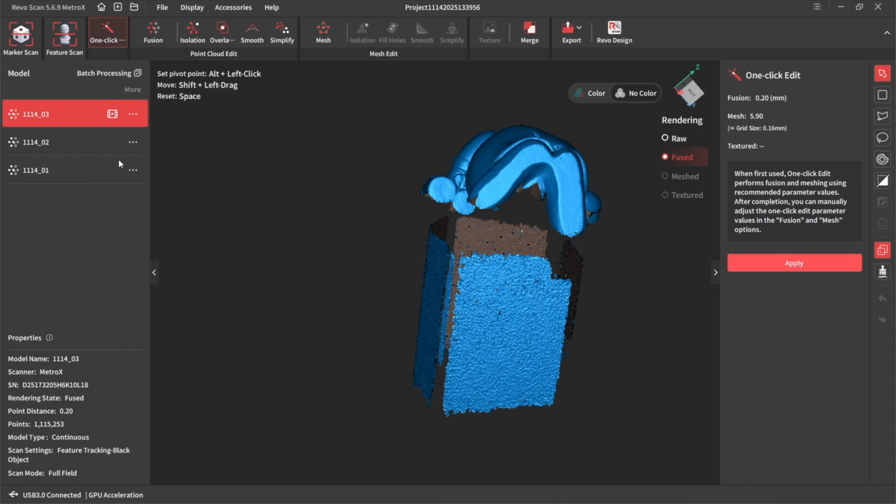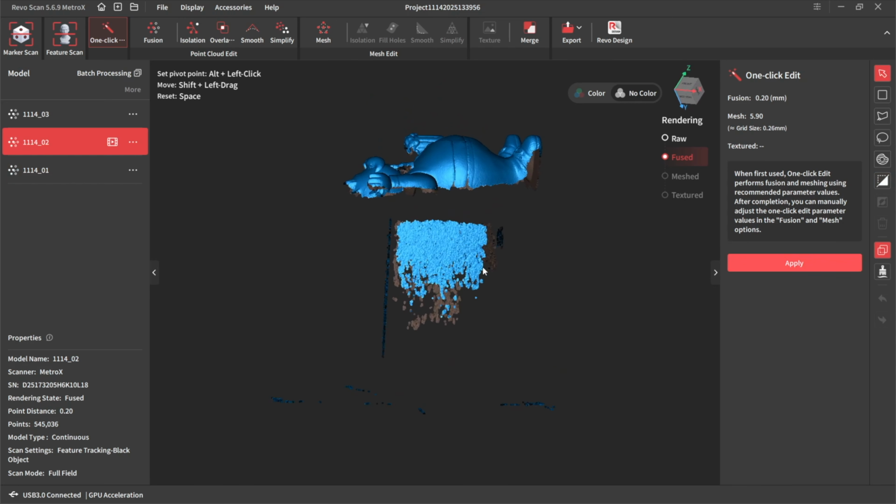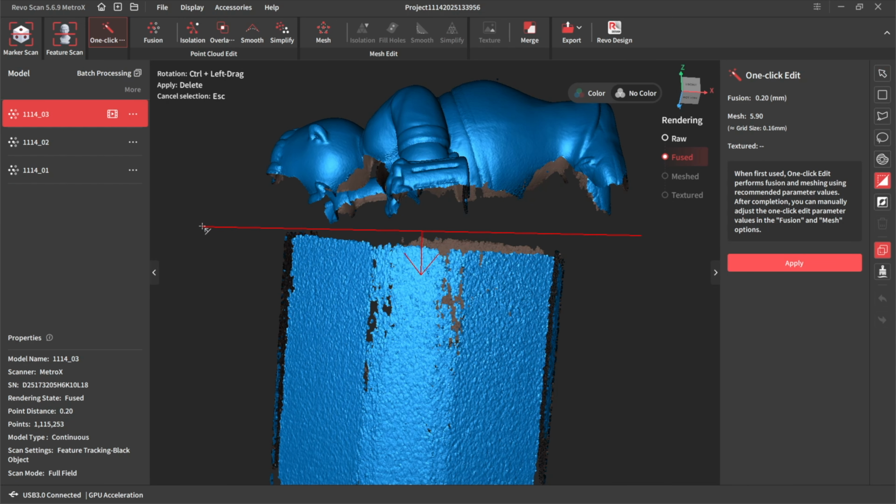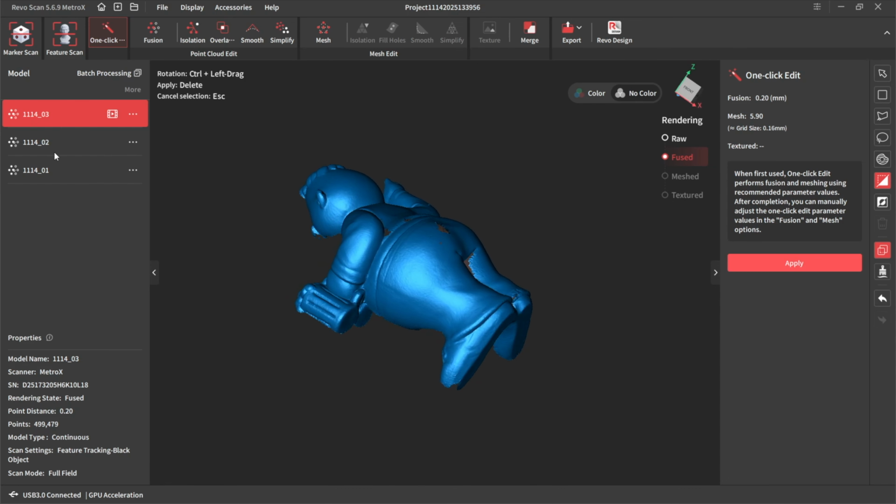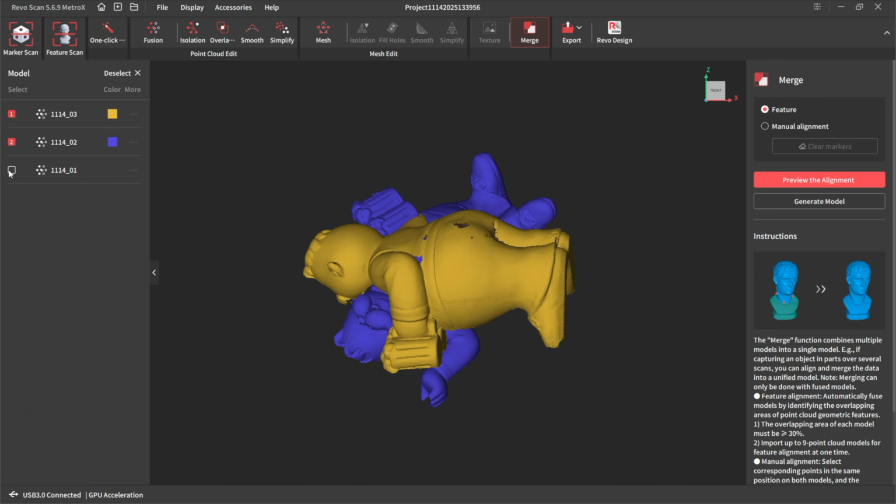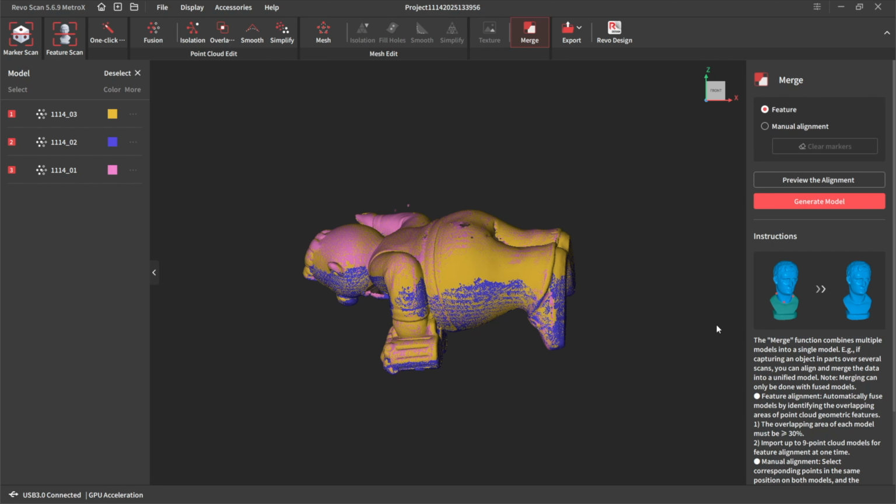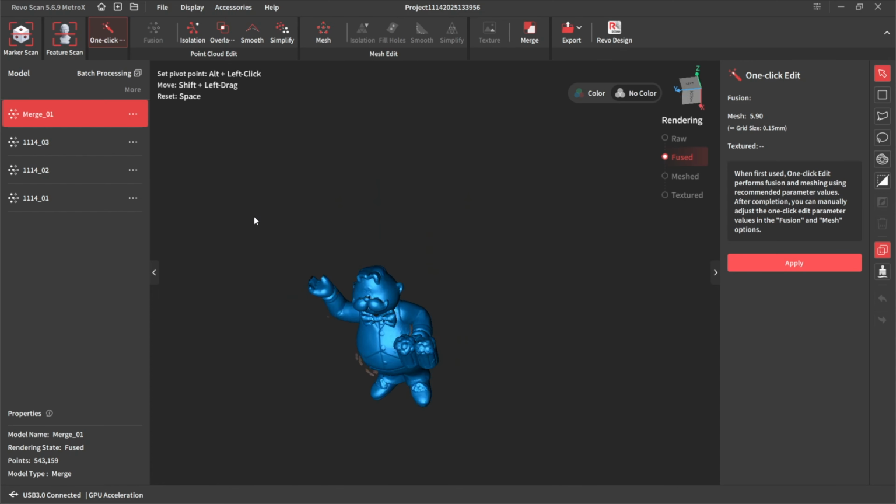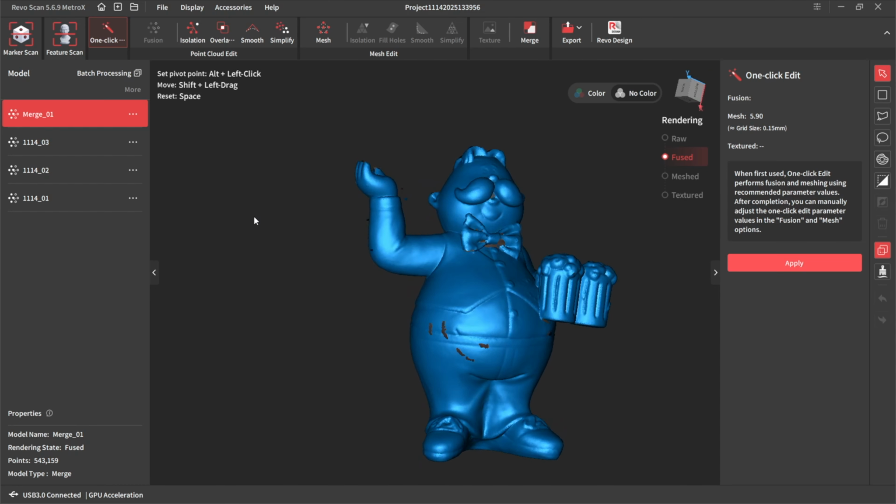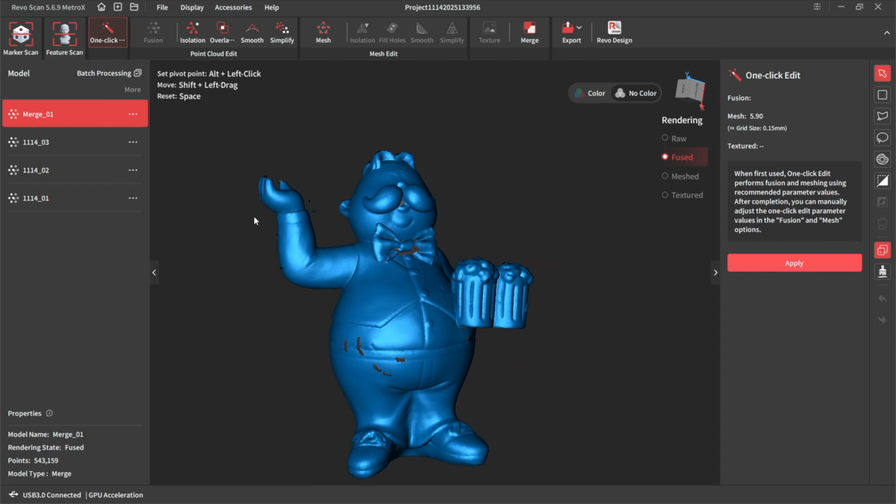So, let's tidy these scans up first then. And now because they're all fused, I can now merge them. So let's just basically put all three together. Feature, merge. Generate a model. And there's the model. For a quick 5-minute scan, I'm really pleased with that.